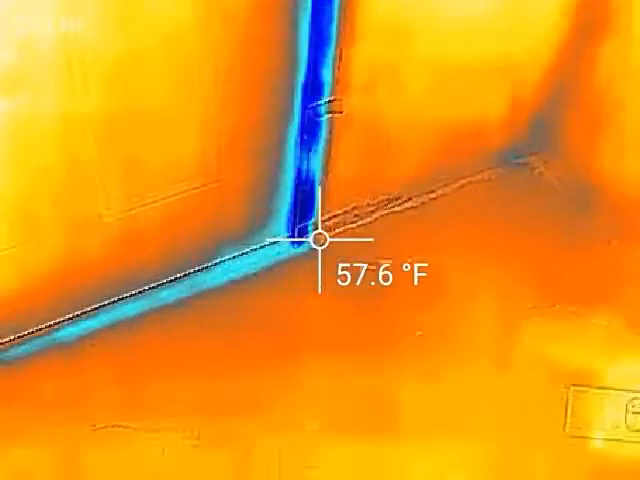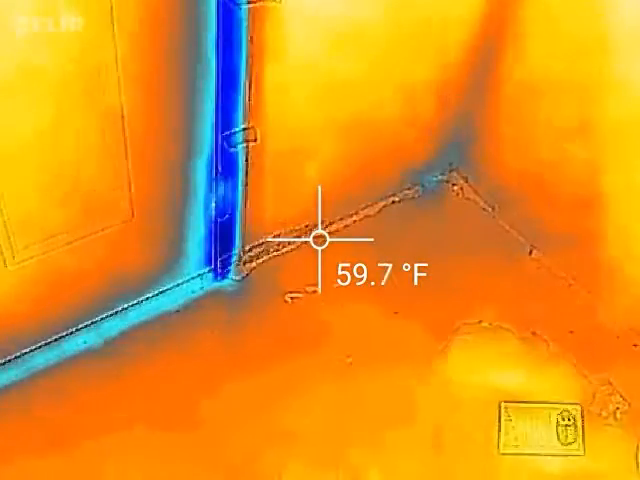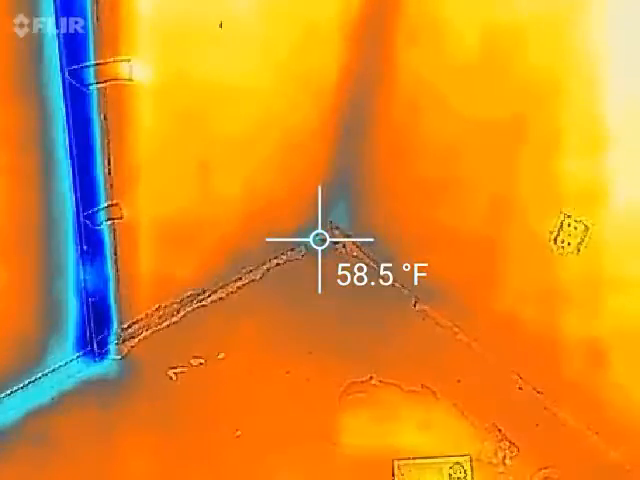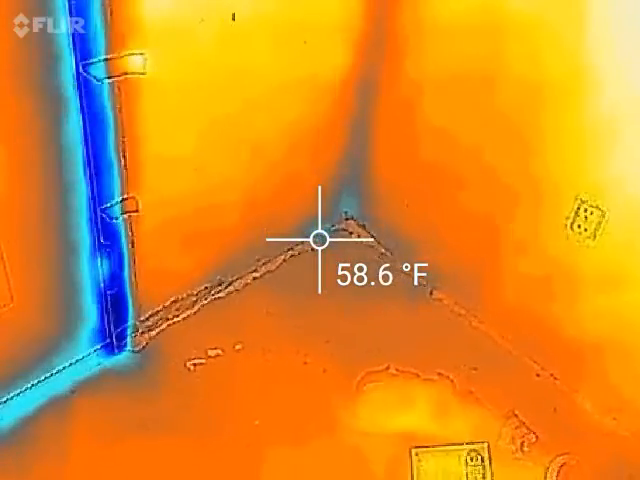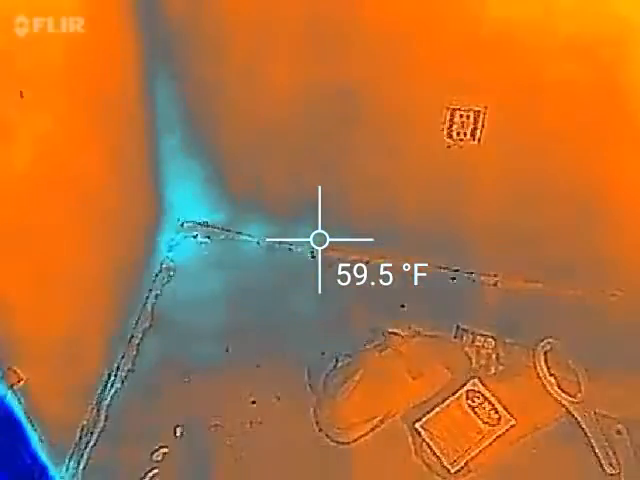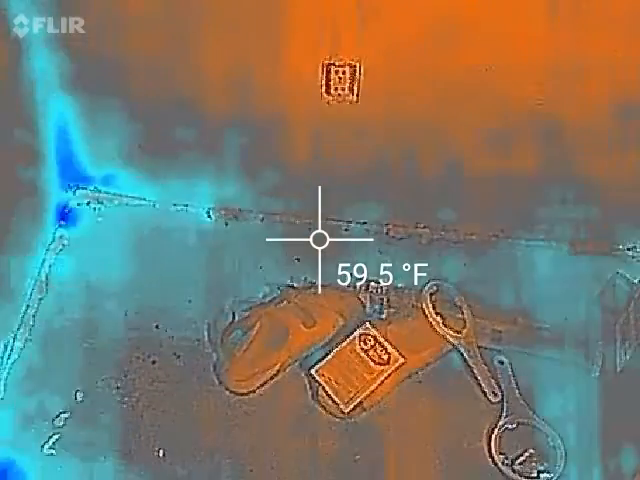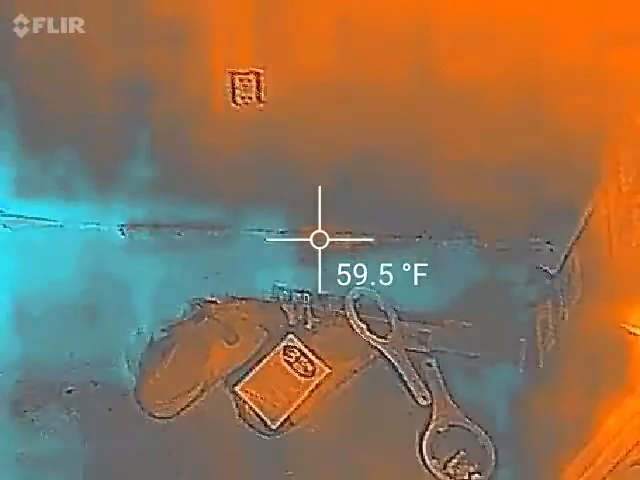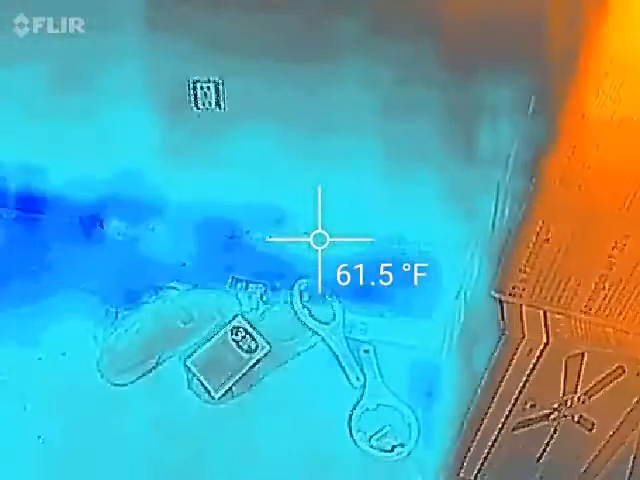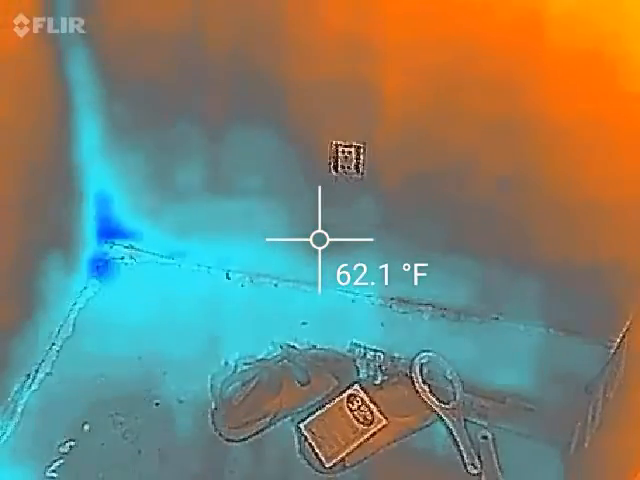There's the bottom of the door, and there's foam all along this edge. You can see it's not blue anymore. There's a tiny gap where I didn't put any foam right there, and it's blue. The other thing is right along here. Well, it depends on the calibration of this thermal device. Here we go. Let's see what happens. It's not nearly as blue as it was. It was dark blue. Yeah, I open my mouth and it changes, but if I hold it right there, you can see there's a big difference.